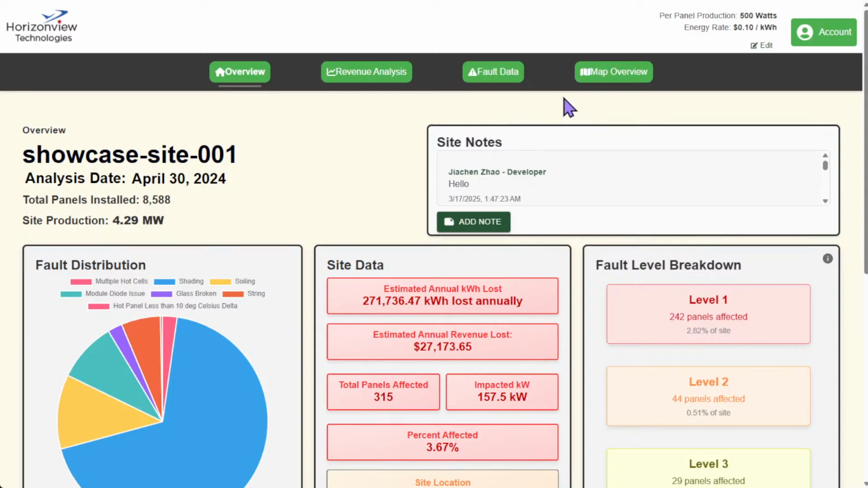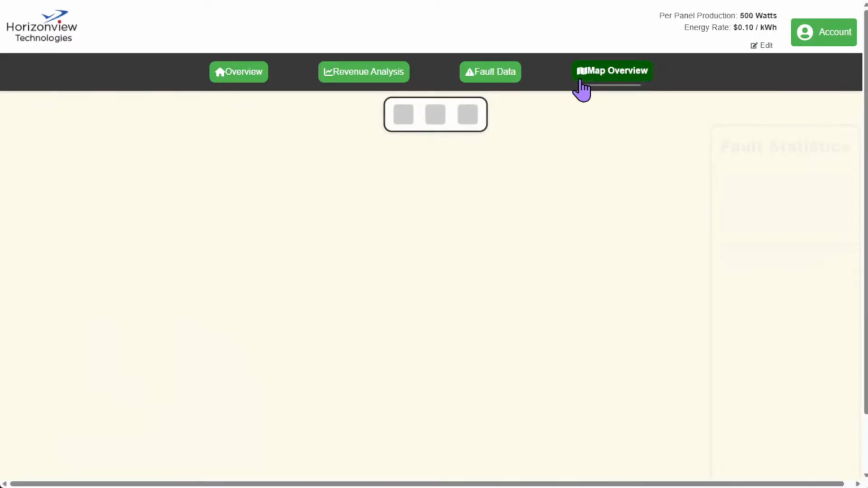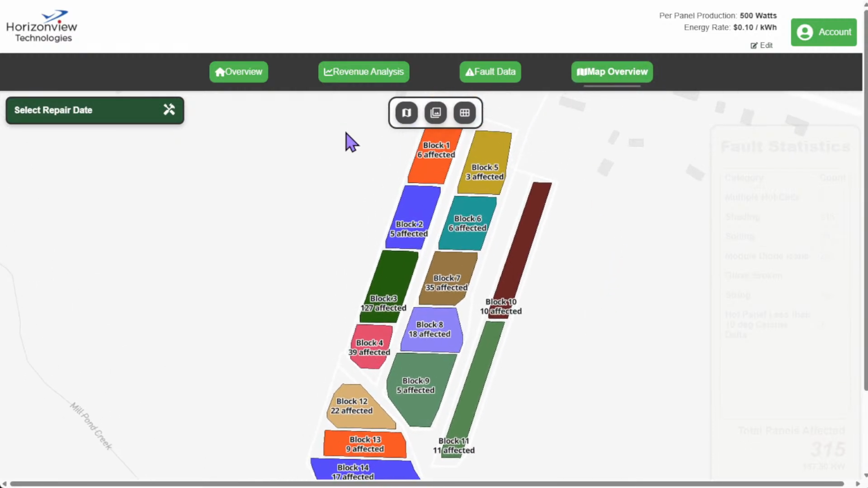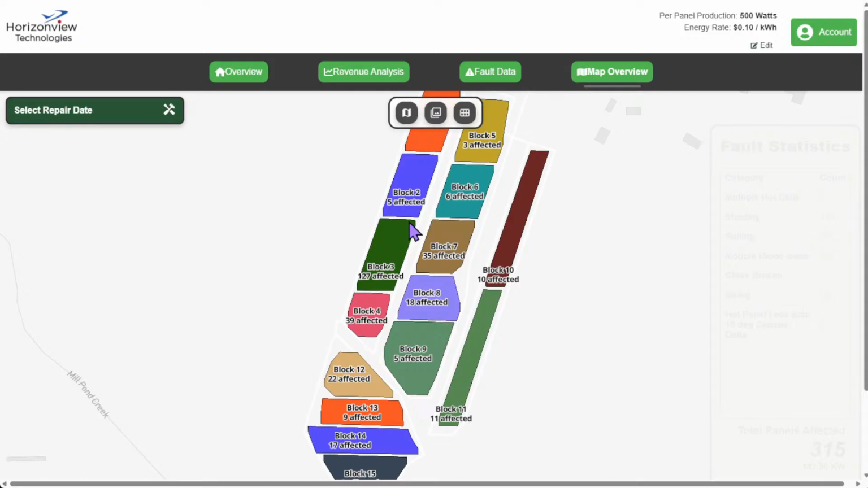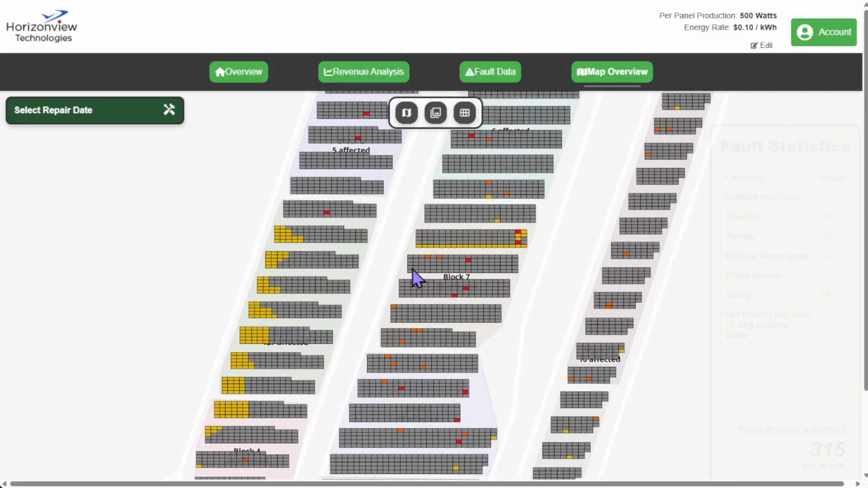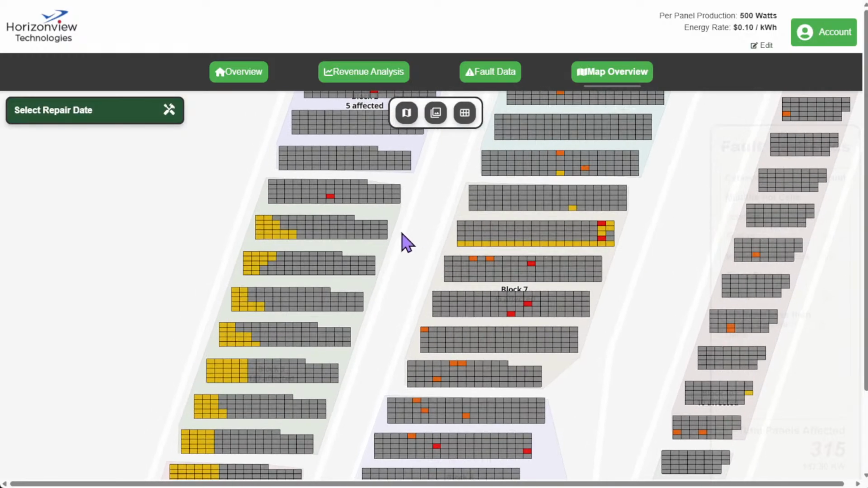So moving on to our platform, we also have a map overview. If you don't want to just look at colors, shapes, and tables, we also have this digital map here, where the site is represented on a digital version. Whereas you can see there are some polygons here. These are just rectangles, and each rectangle represents each individual panel on the site.